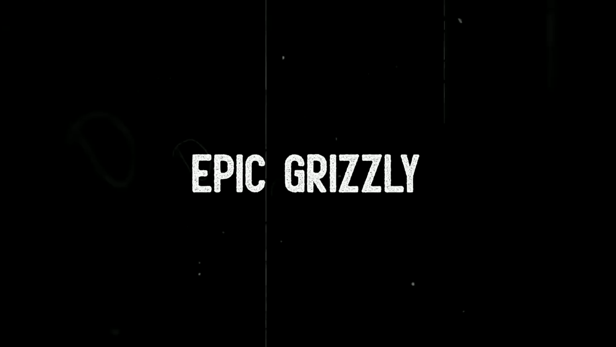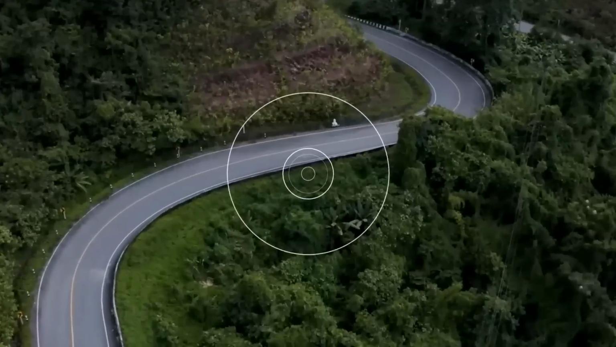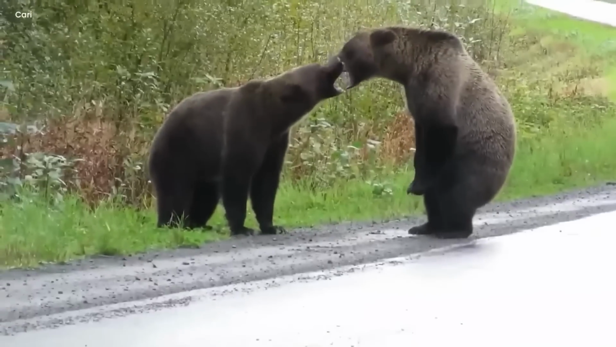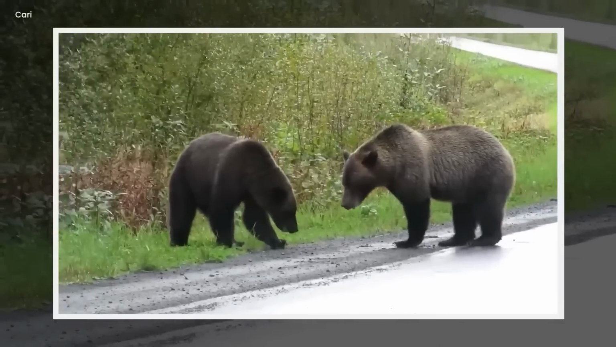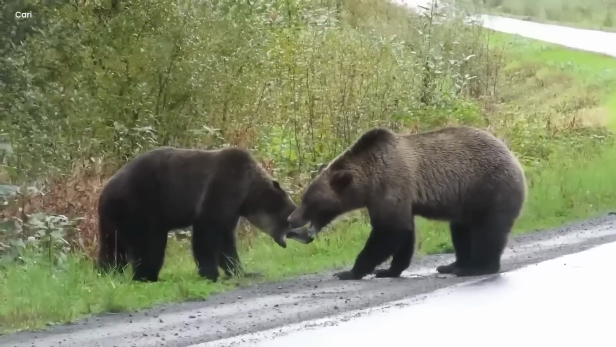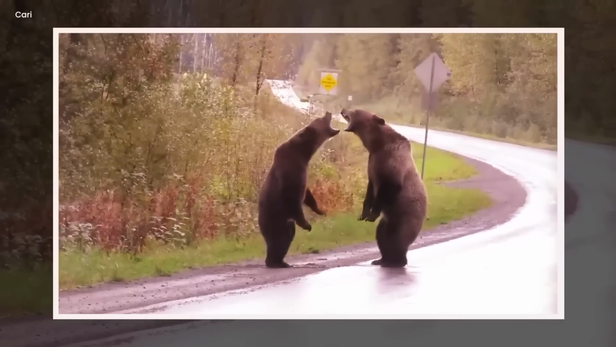Epic Grizzly. On a wide open road, something extraordinary unfolded before the camera lens. Two massive grizzly bears engaged in a peculiar and intense struggle. Their roars echoed loudly, filling the air with tension. These bears exhibited a curious and enigmatic behavior.